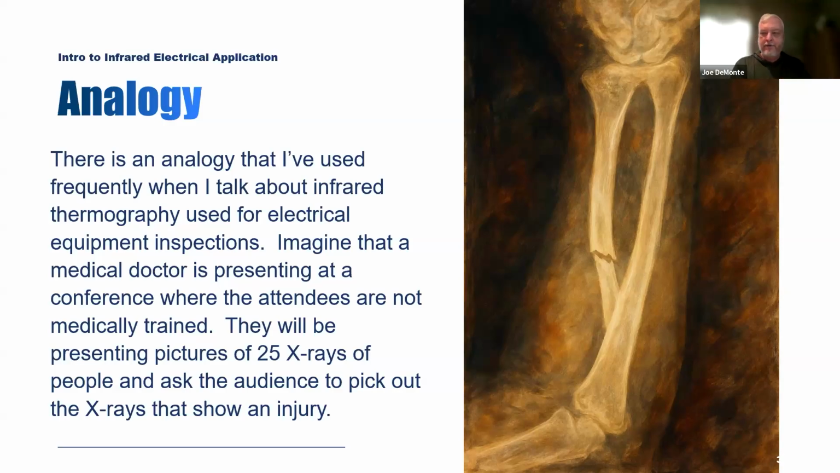Well, infrared thermography is very much the same thing, especially with electrical. Everybody can look at the 200-degree hotspot and say, yep, there's a problem. And most infrared cameras, regardless of sensitivity or instantaneous field of view, their optical qualities, even the lower priced infrared cameras that normally wouldn't be able to do an accurate job on electrical thermography can still find that really, really hot electrical termination.